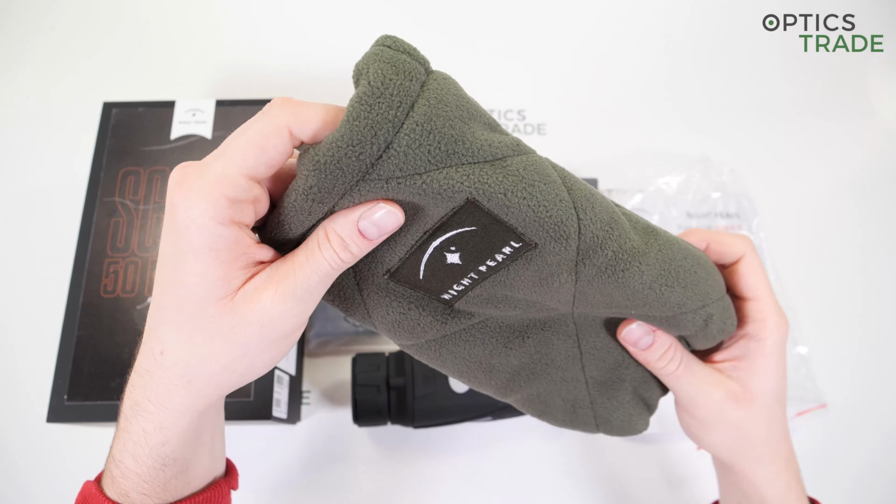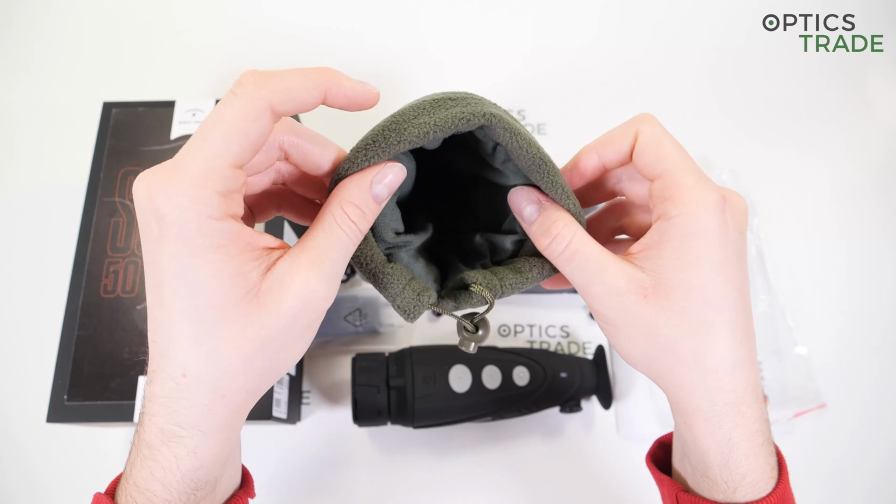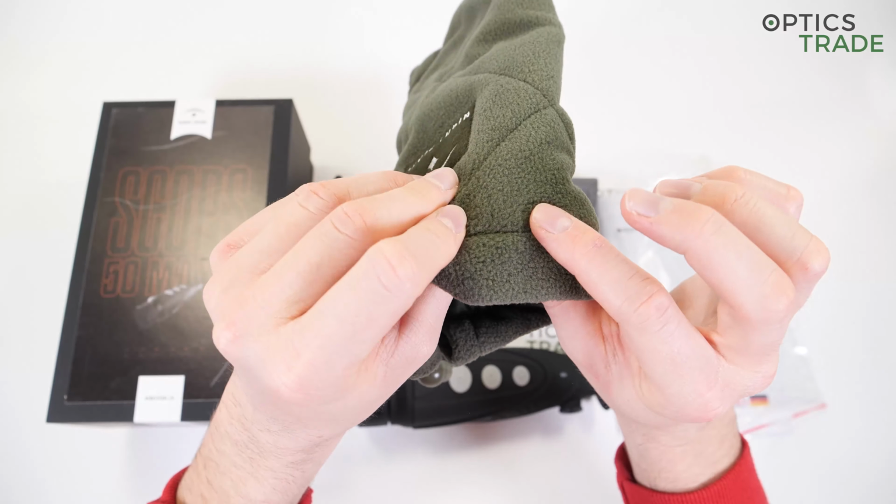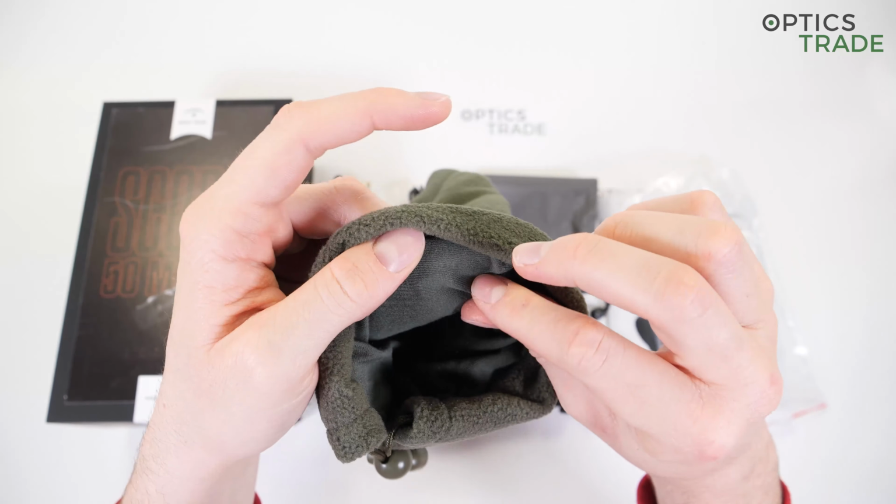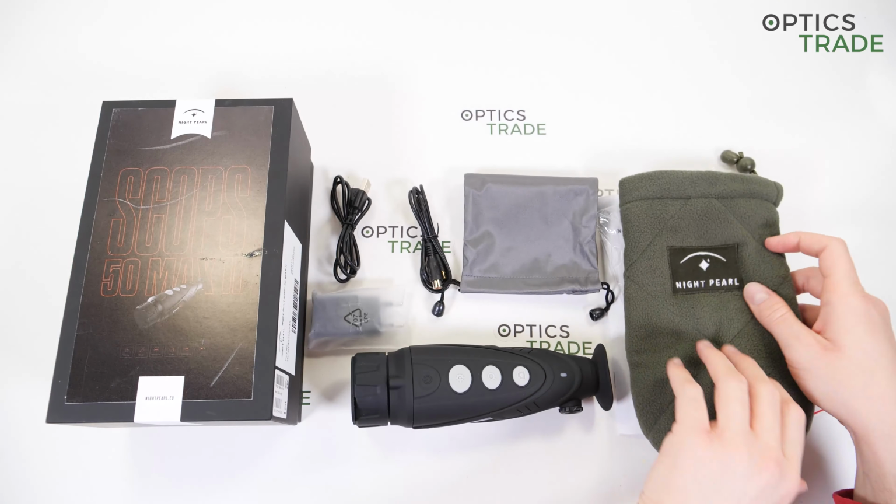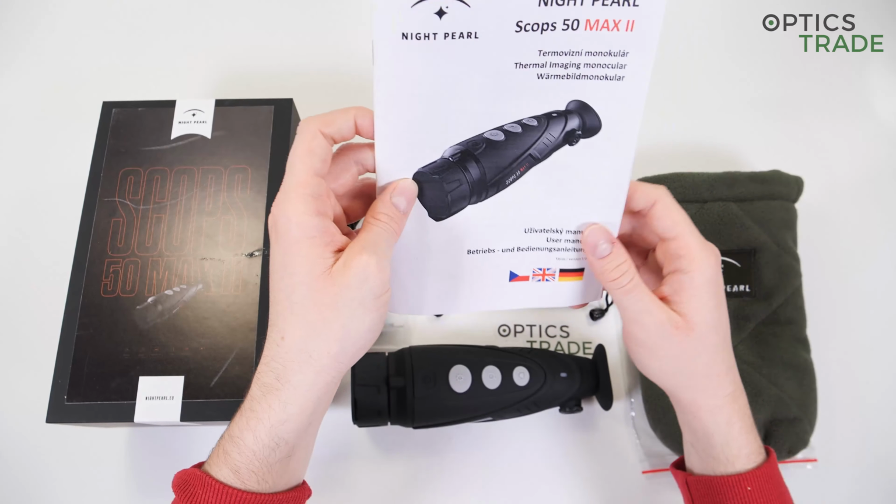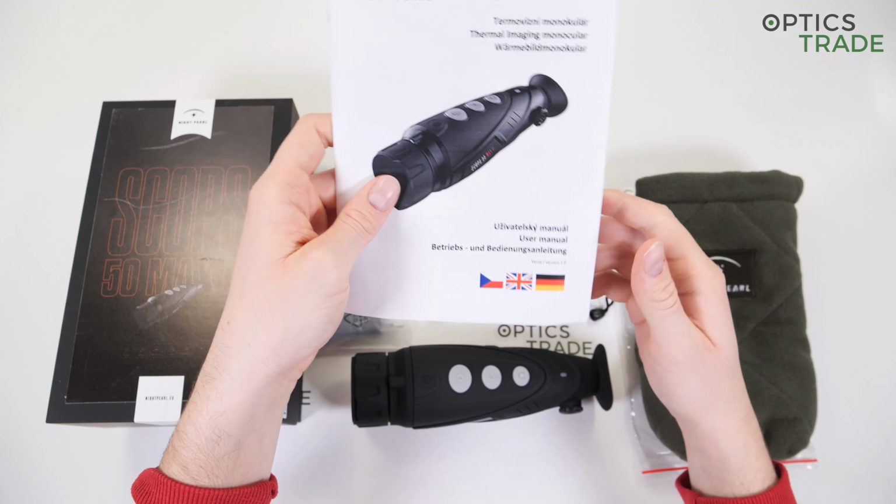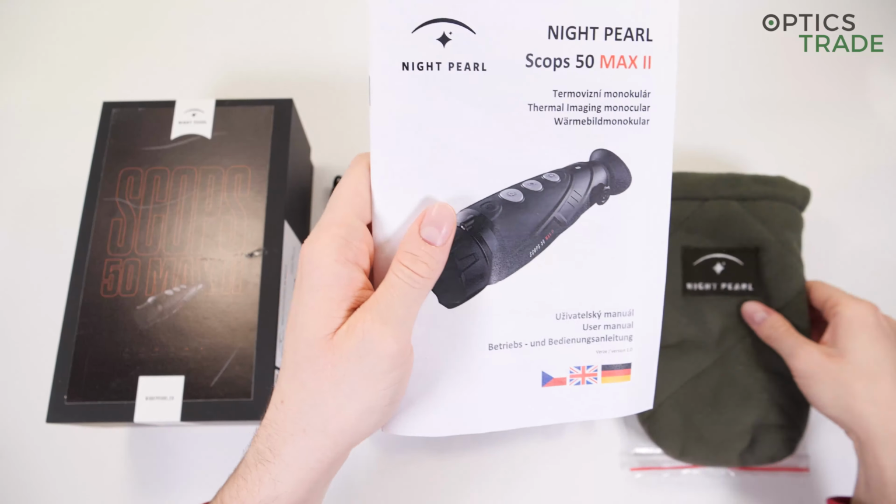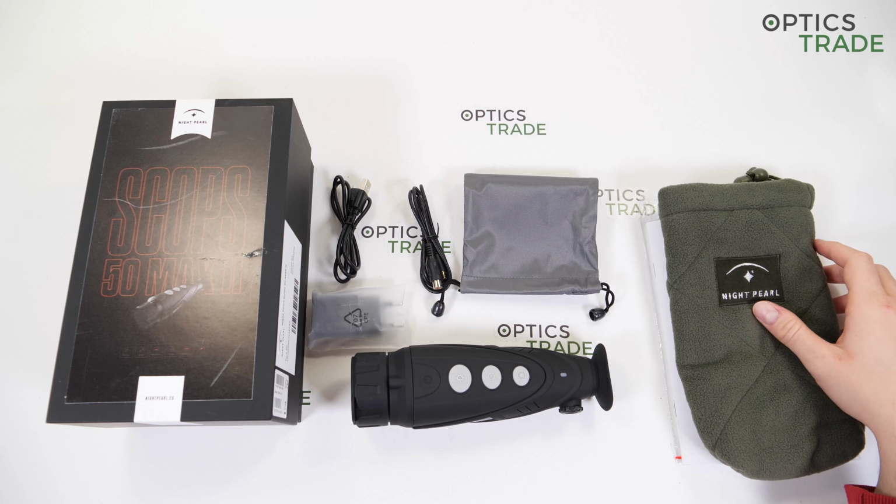If you tend to be clumsy when transporting the device, I suggest you use this one because the device is really well protected. It is really soft, a thick layer of fleece, and I think the cotton on the inside will really prevent any damage to the monocular should it fall down. And of course the instruction manual in Czech, in English and in German, and presumably in any other languages if you purchase the device in that country.